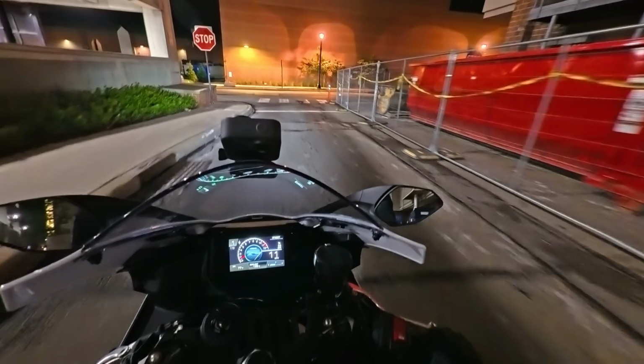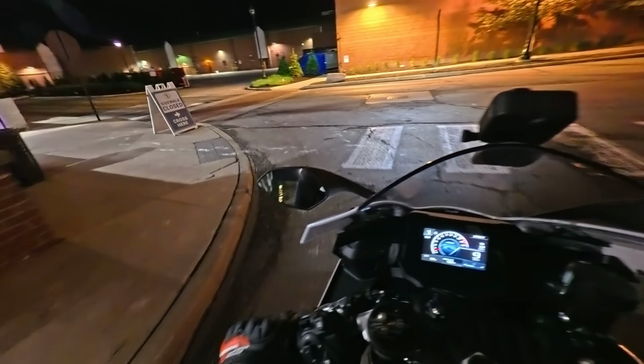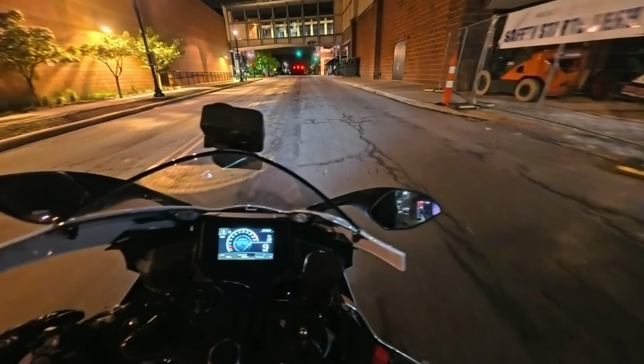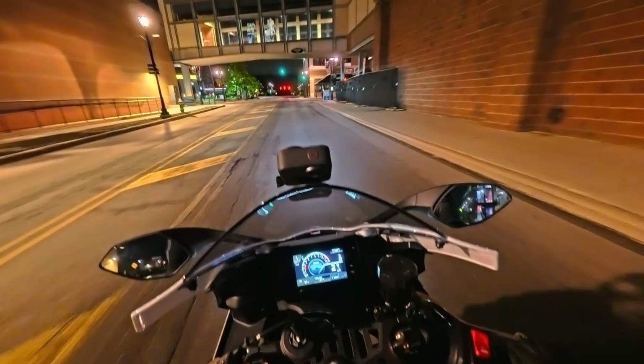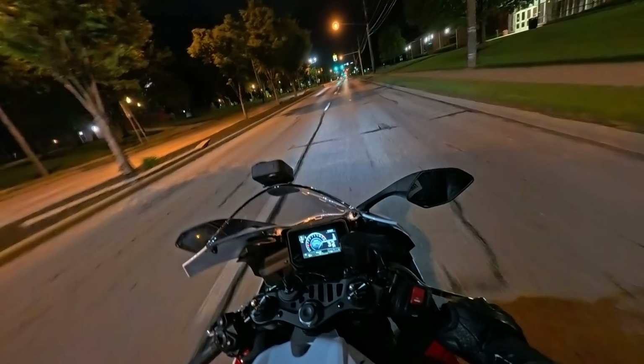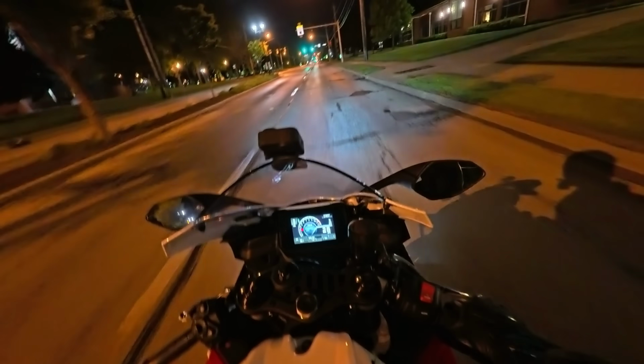You could swap out pads for relatively cheap. That's not the end of the world. It's just a little tiny hilarious quirk about this bike. The rear brake is literally the worst rear brake I think I've ever felt on any motorcycle of all time, ever.